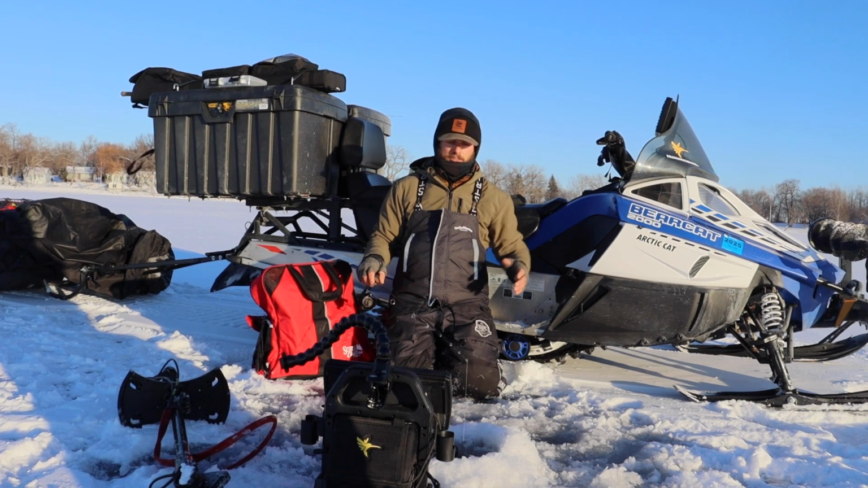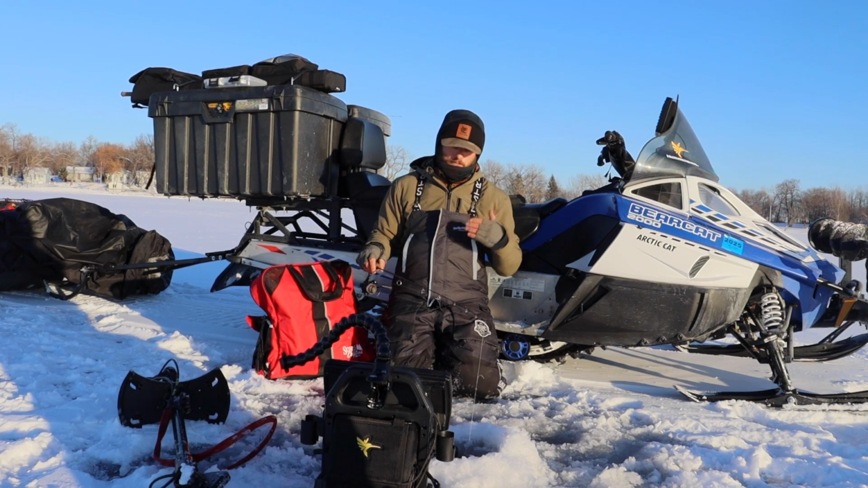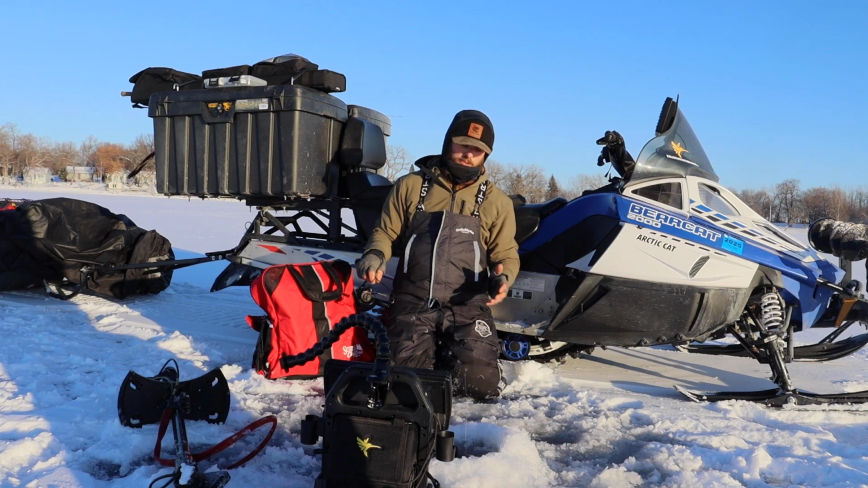With a spoon you have a little bit of leeway because a fish will still bite that spoon if it's just barely moving, whereas with this I need to be incorporating whatever my rod tip does is exactly what I want the bait to do, because we're not tipping this with live bait.